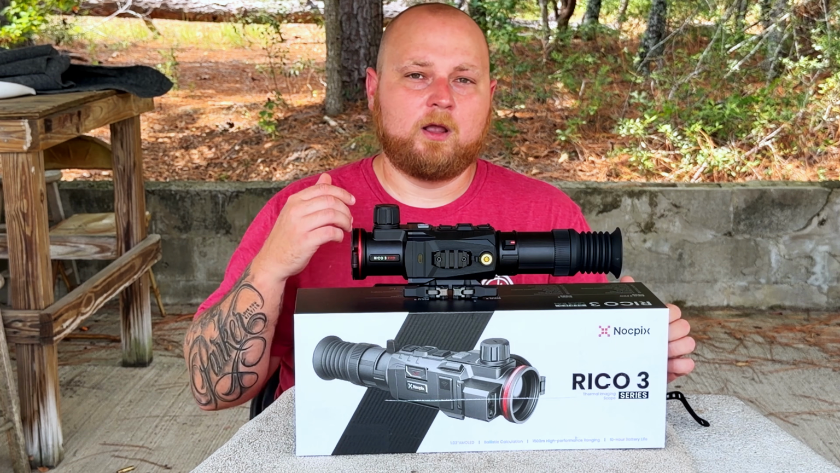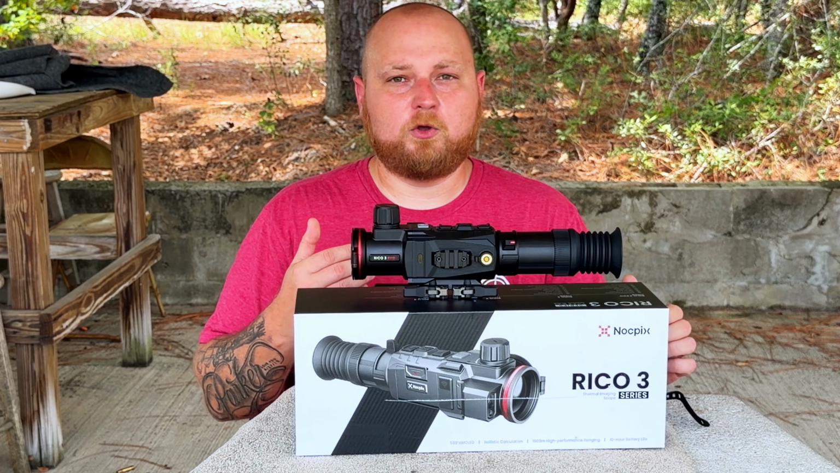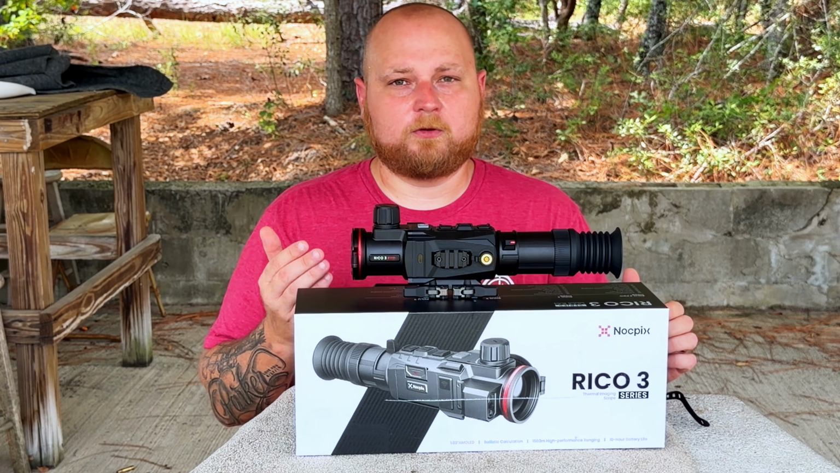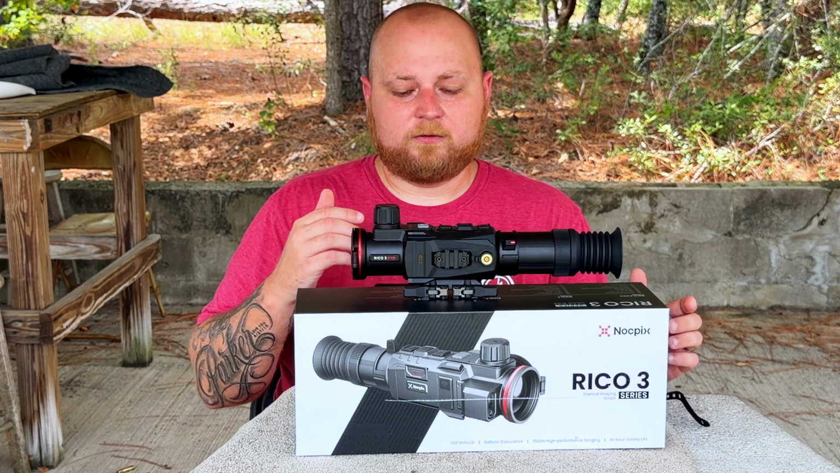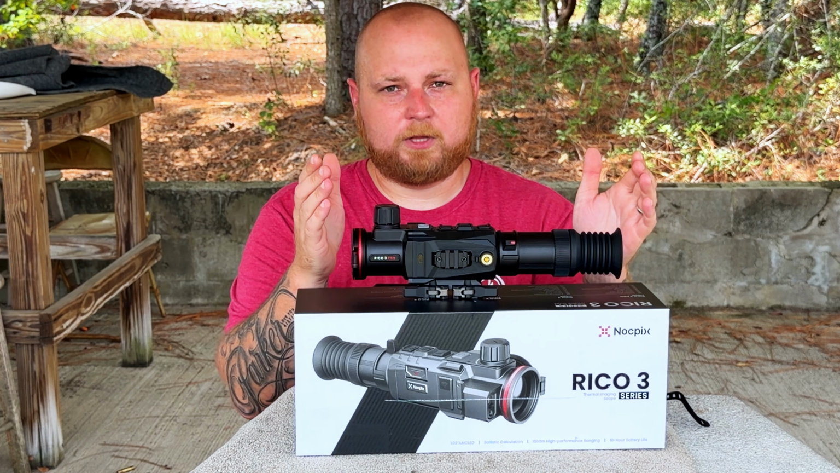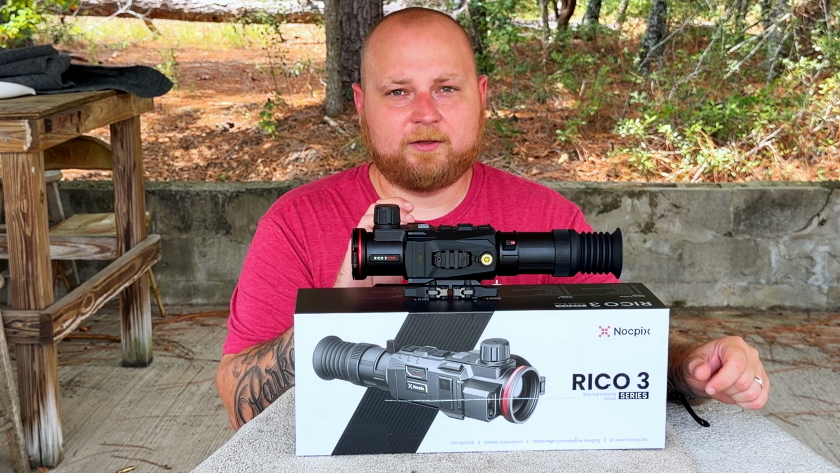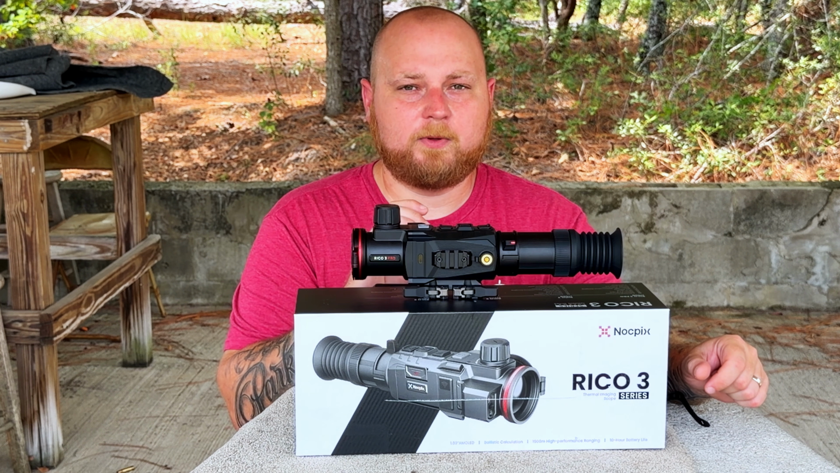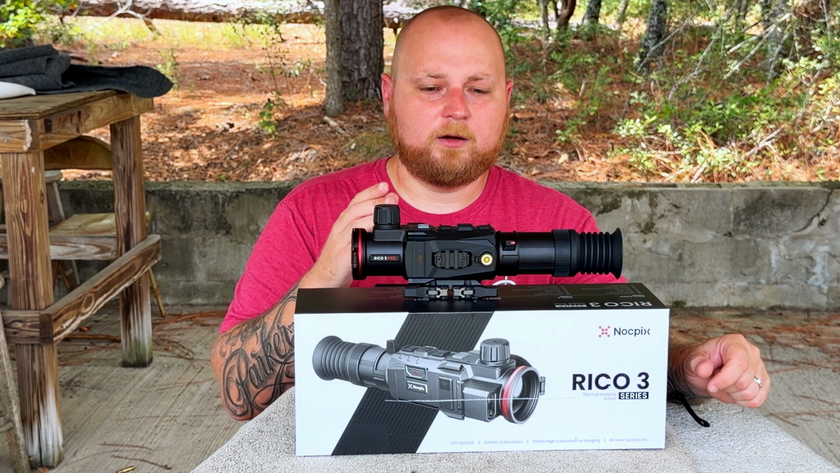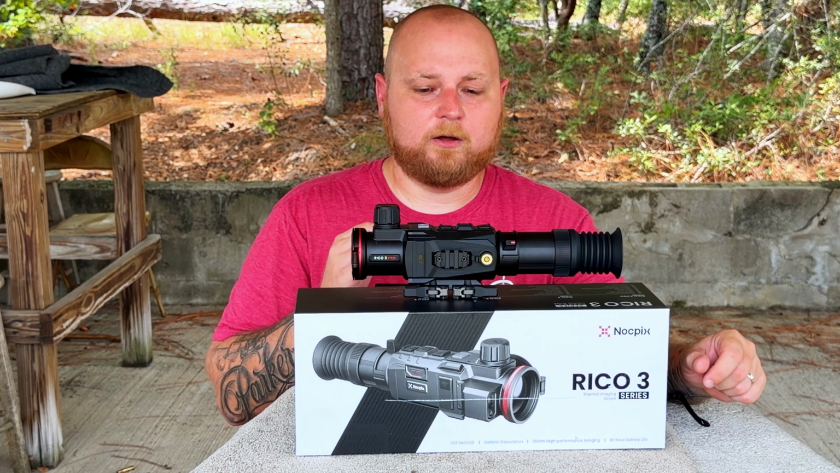A lot of you guys know that some of the older units, the flagship models, they come with the 2560s, and you can definitely tell a huge improvement with those on your eye versus some of the older screens that are in some of the other units. Now, this does have a new LRF module in it, and this is for the new RICO 3 lineup. The new LRF module in these units is much faster and much more accurate than the previous Nocpix models. You'll see in some of the videos that we're going to show with some hunting content with this unit that it is lightning fast now, and it is much more accurate than the other models.